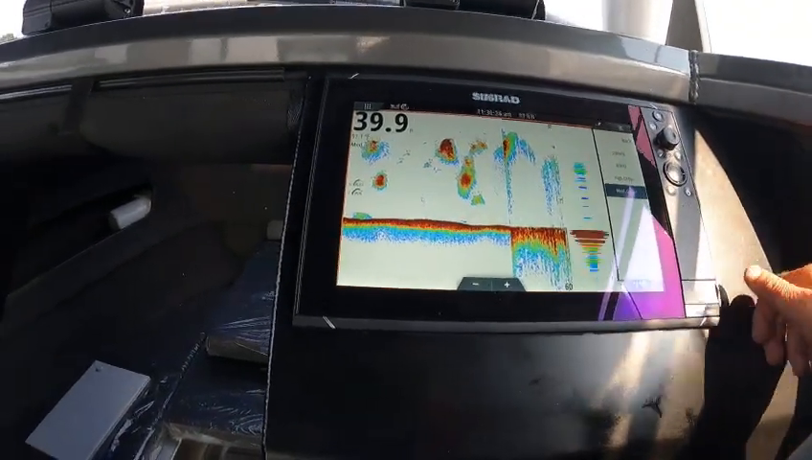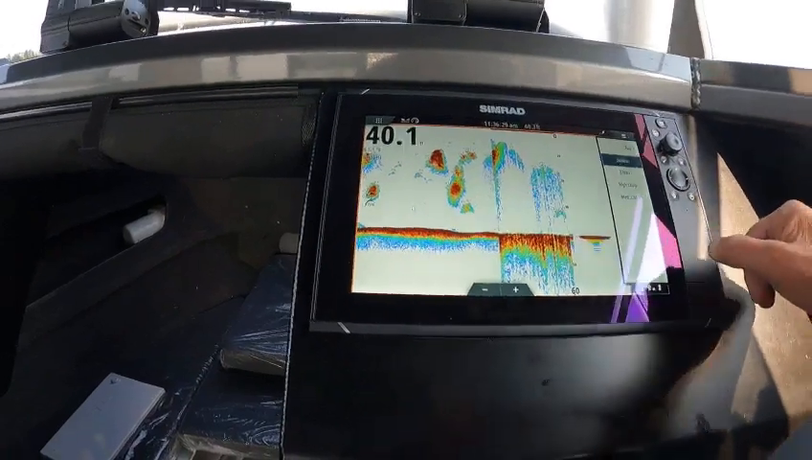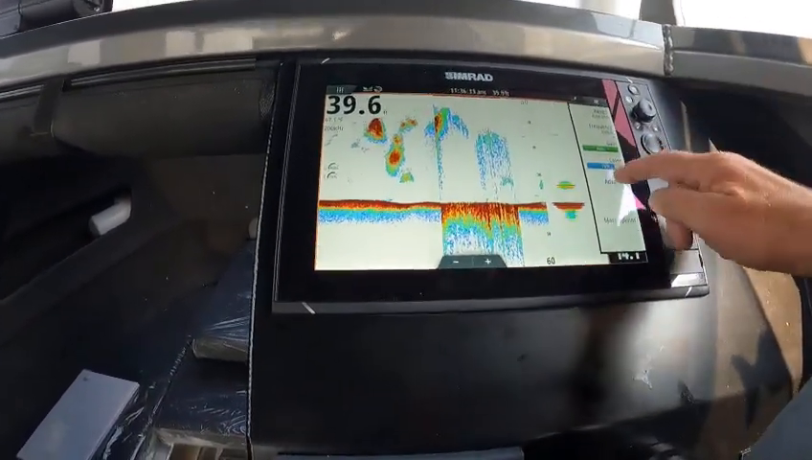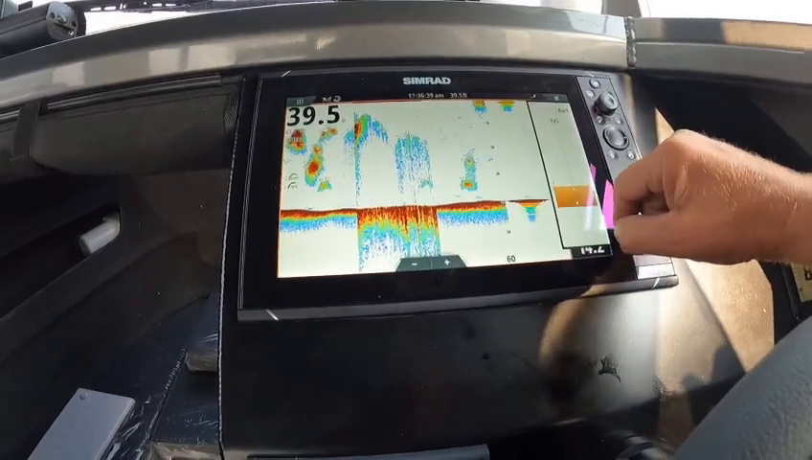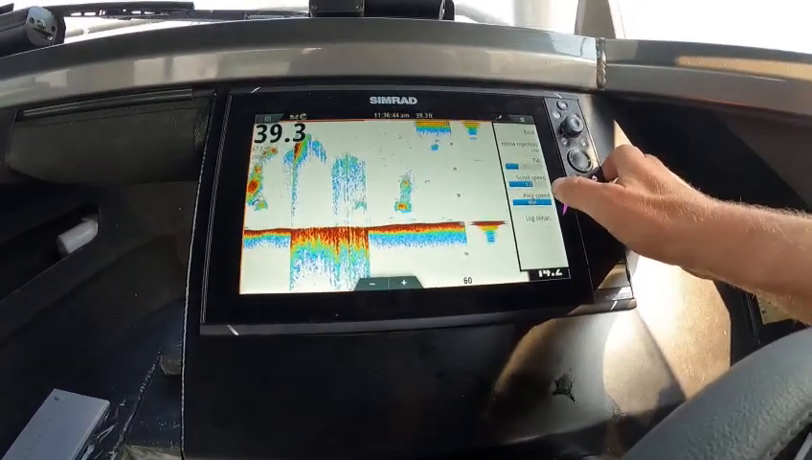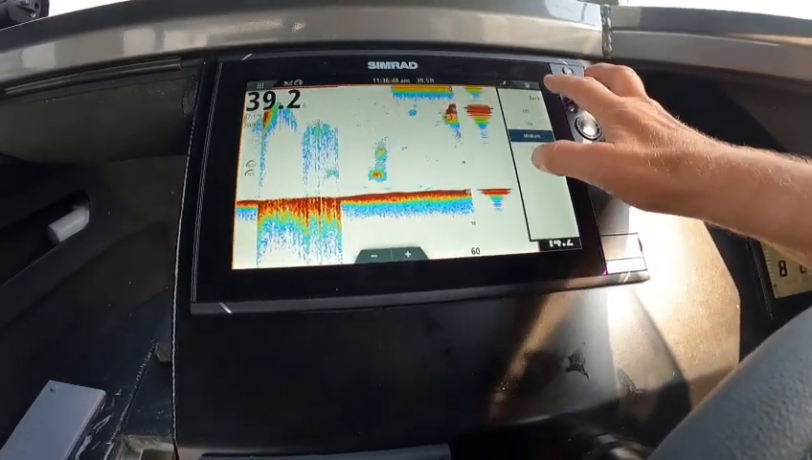See, that's on medium. See how much more that picks up? Sometimes you're better off in shallow water just to go to 200. Okay, then you got your gain, advanced, TVG3. We want to put that down to 1. Deeper water, you go to 3. Okay? So if you go too strong, sometimes it isn't going to be very good. Noise rejection, we'll go medium.